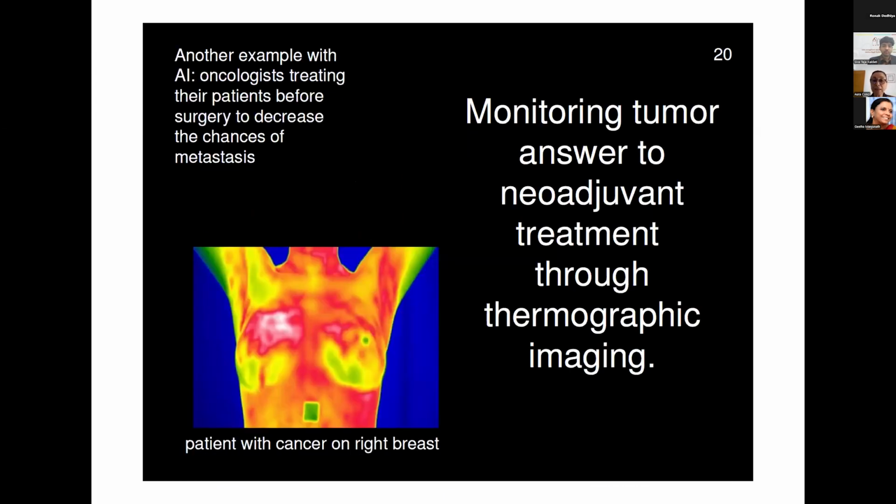So another point that could show you the importance: let's return to one of the first applications of thermography, that is for the breast. Of course, it's related to this very specific change of temperature, a very slow change in temperature that can be captured. It's very interesting for early detection of cancer.